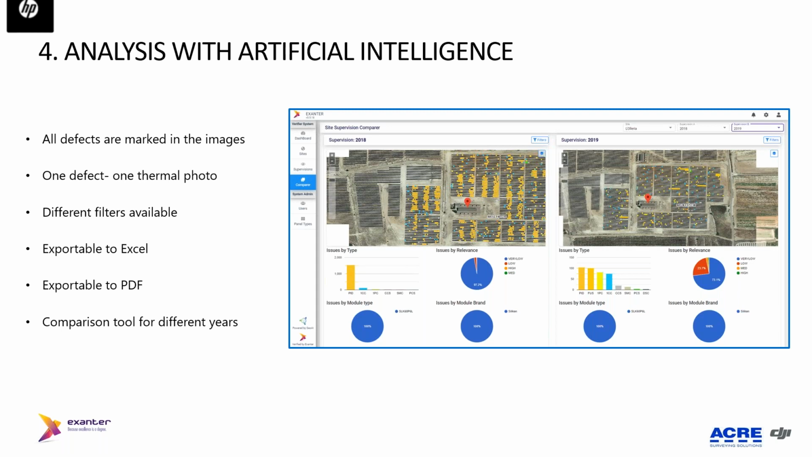What is also important to say is that these are not only the results from the software. It's not the output of the software without critical revision by our people. If you know how artificial intelligence works, you have to train it, and you have to detect some false positives.